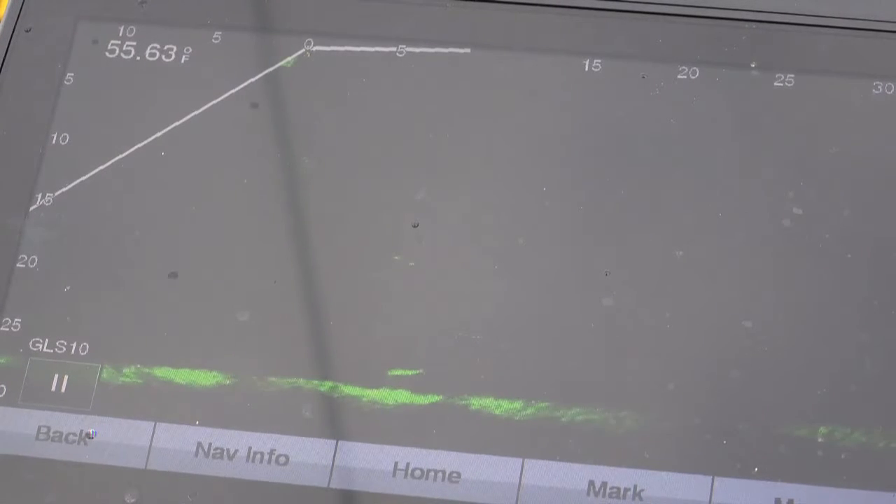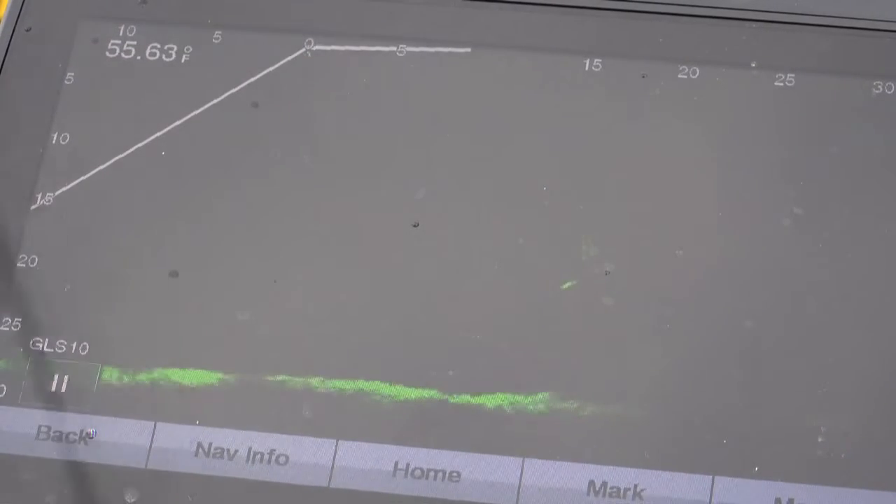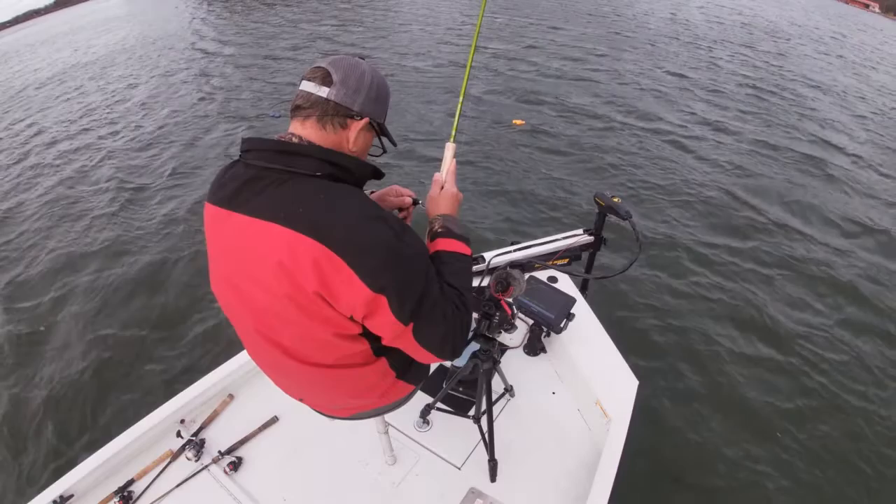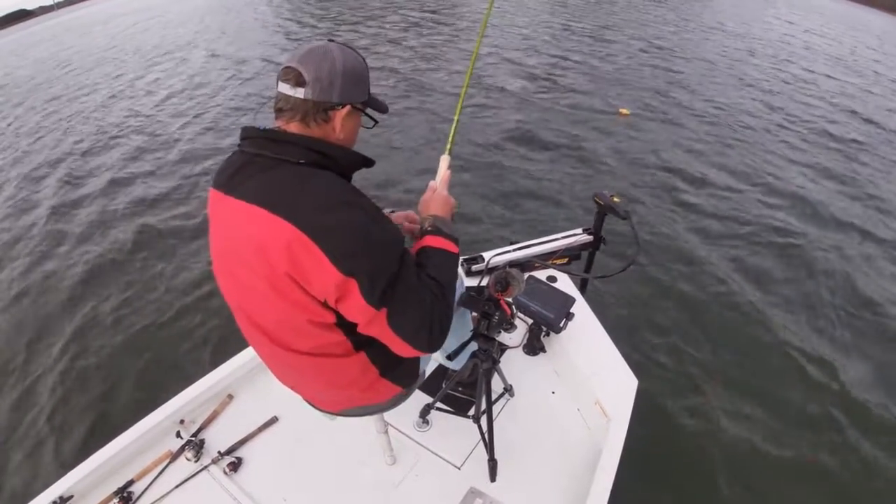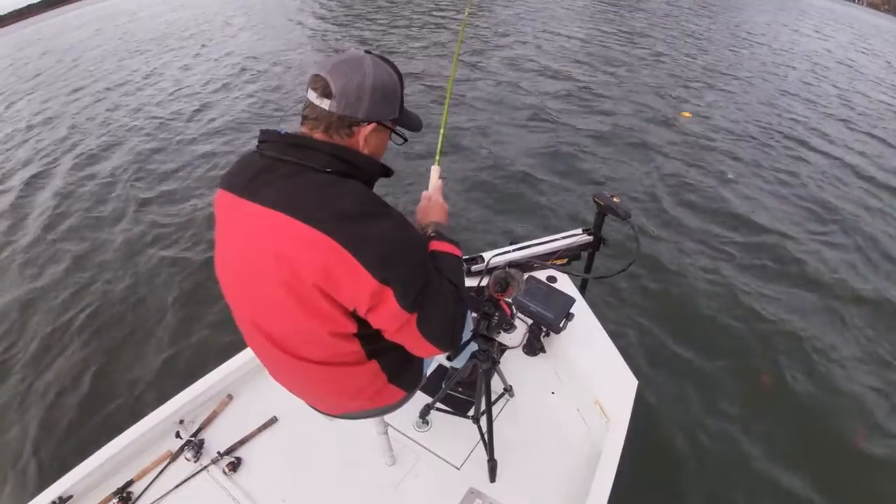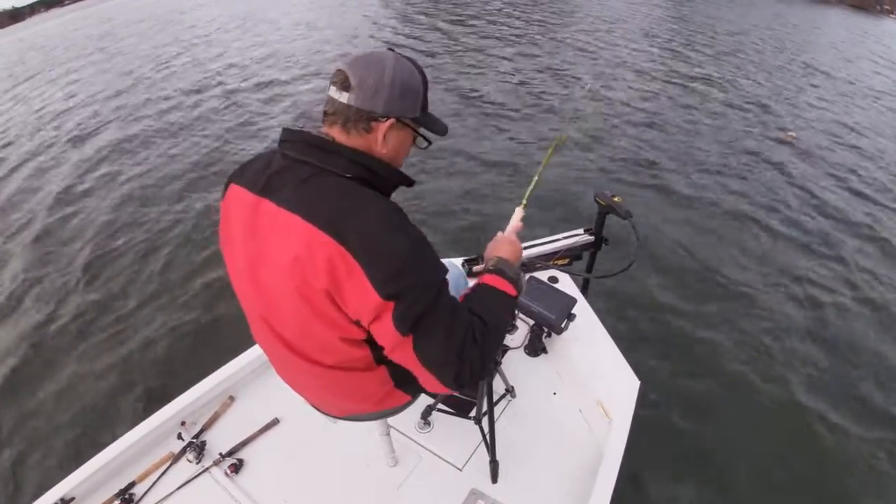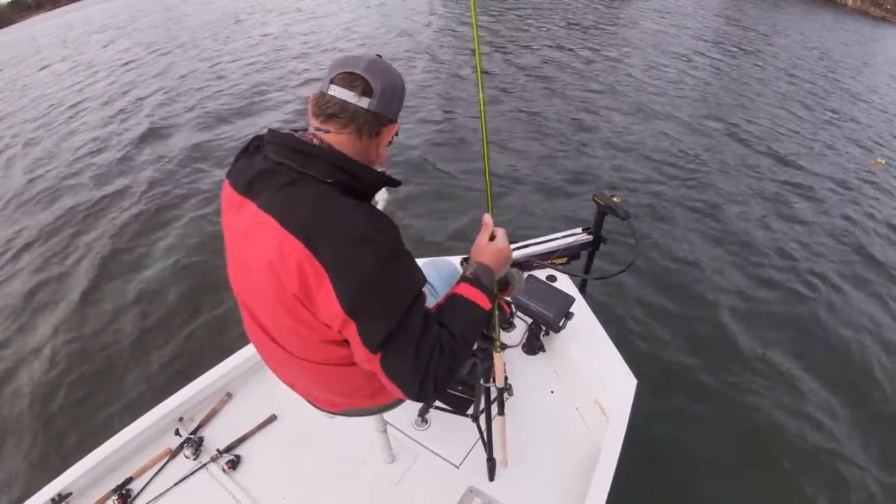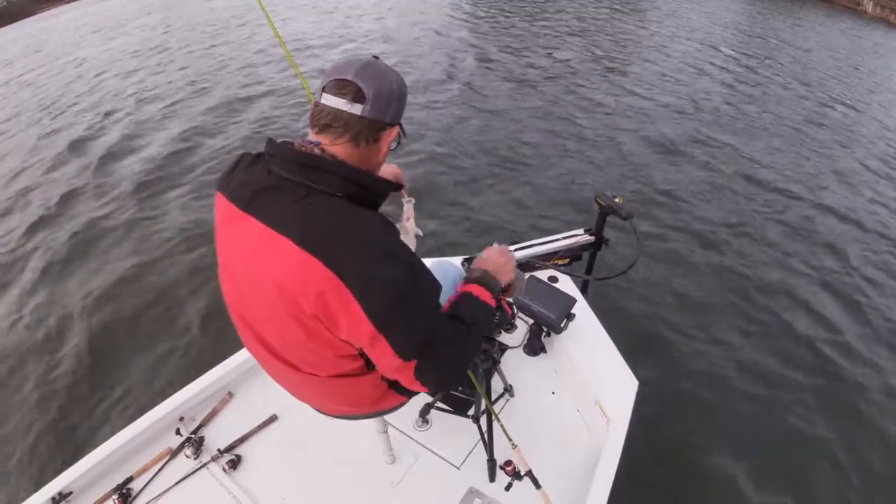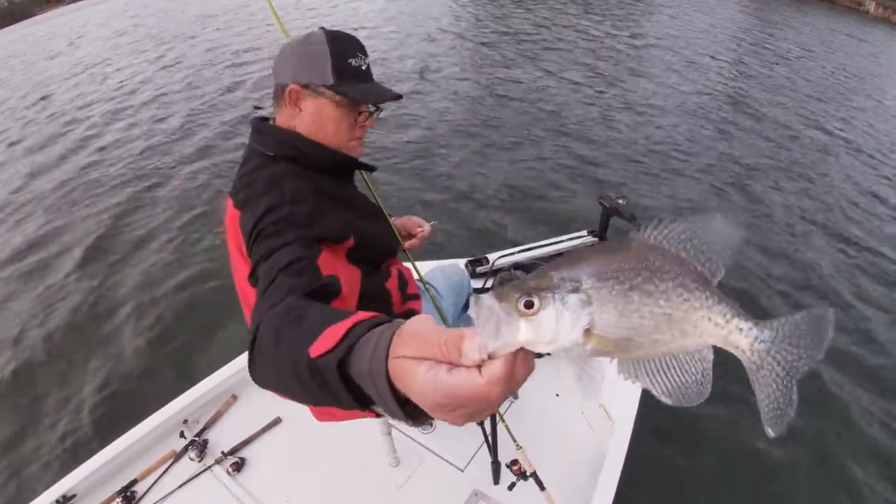The wind's blowing so hard I didn't even feel him bite. And he's a pretty good crappie. Yeah, look at him cutting up. He's coming up. He's okay. Boom, 10 inch fish.